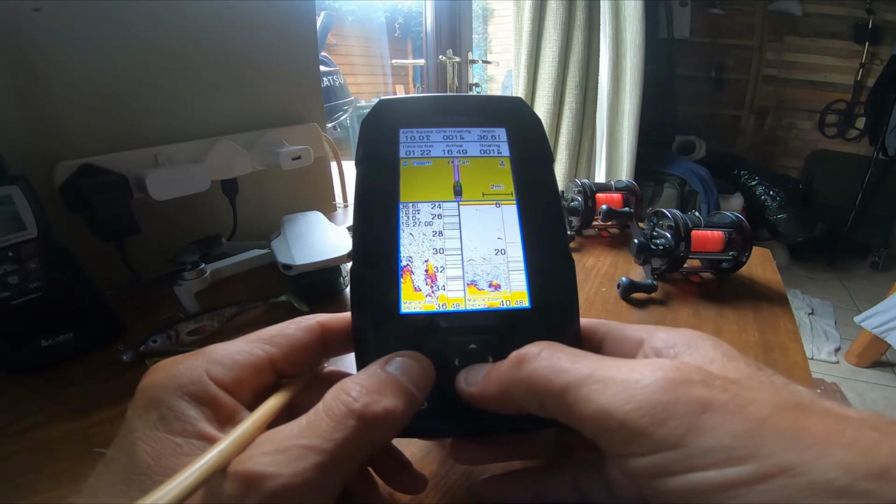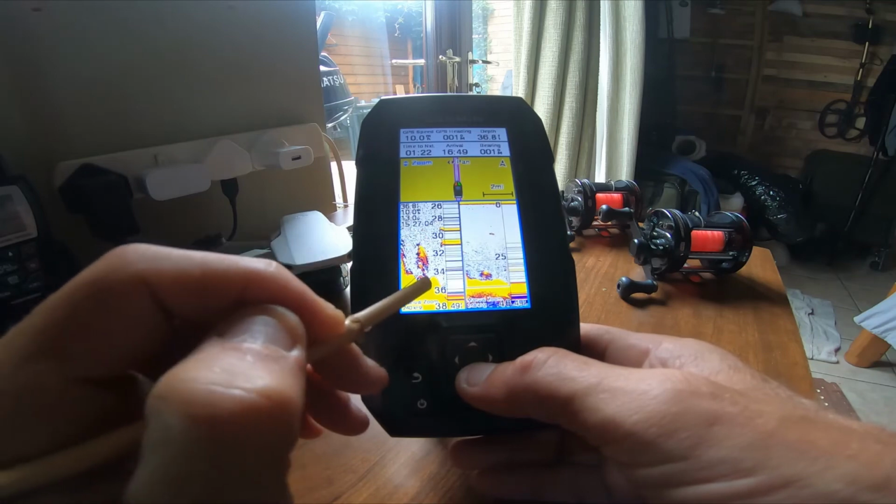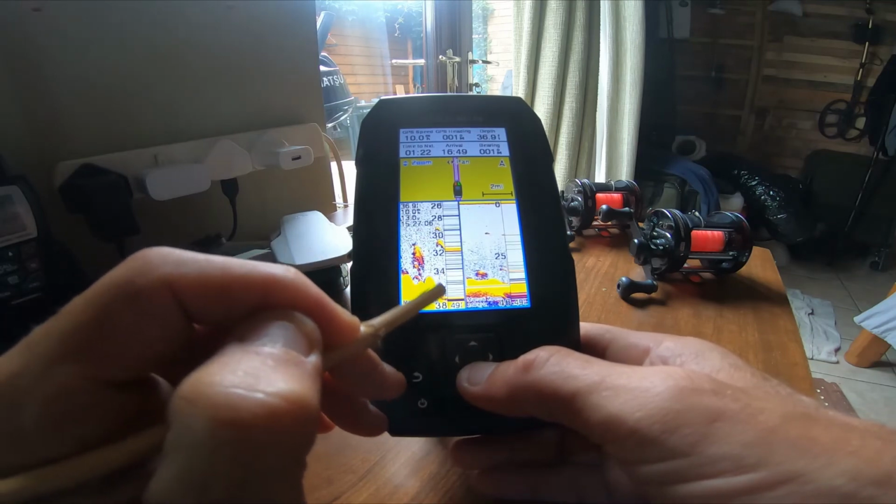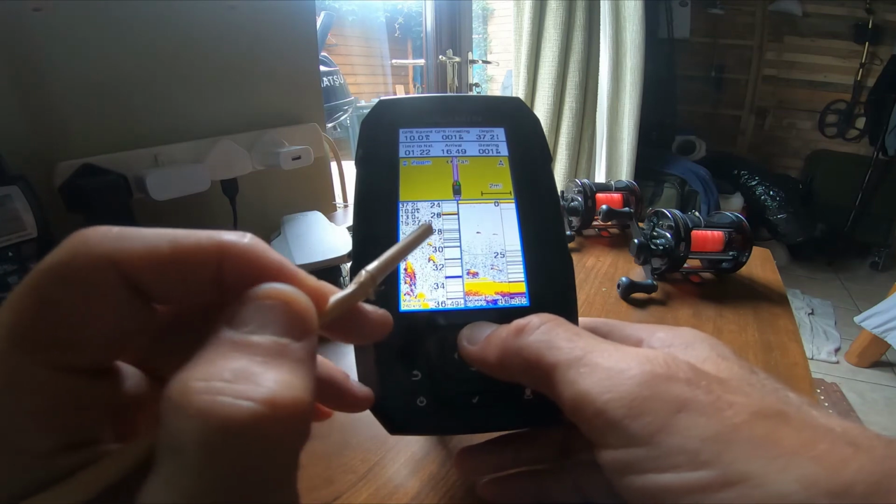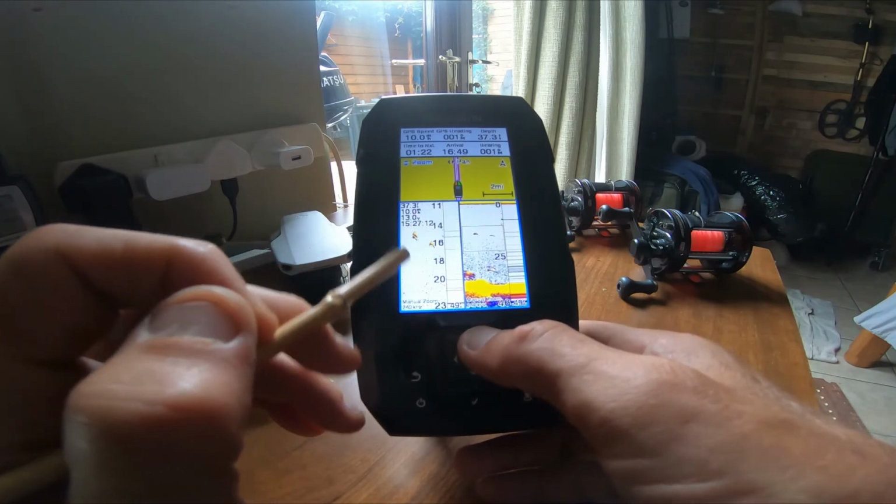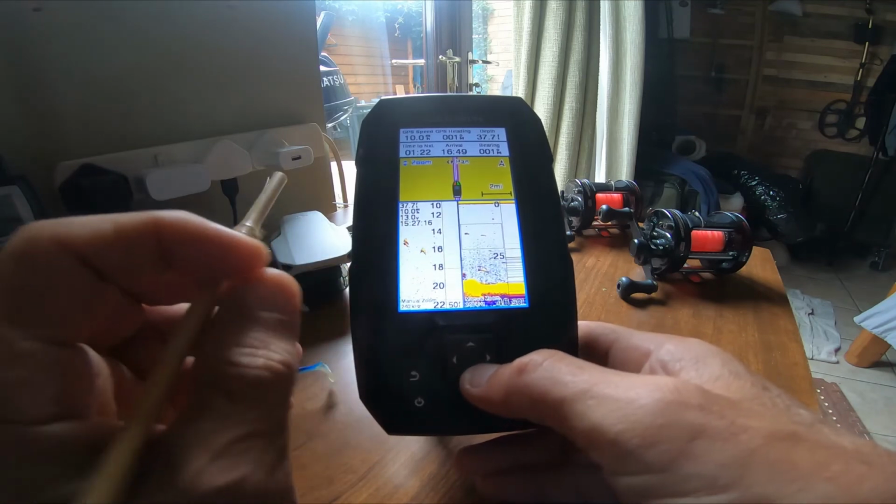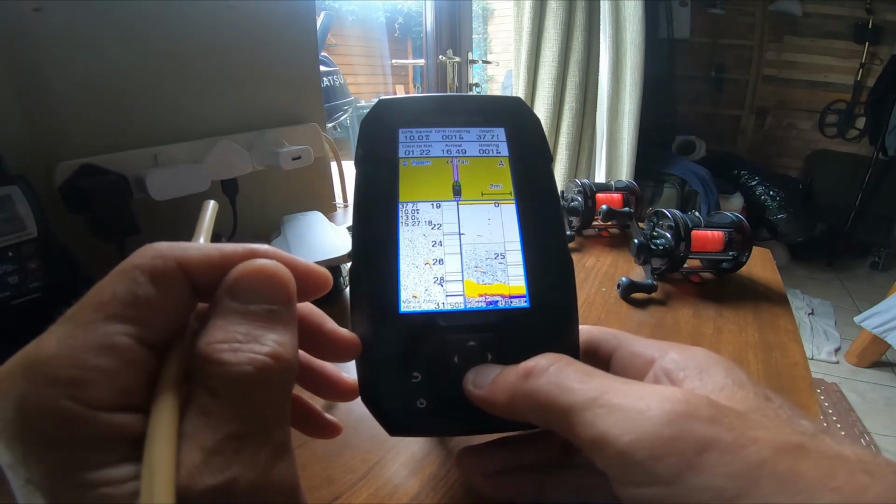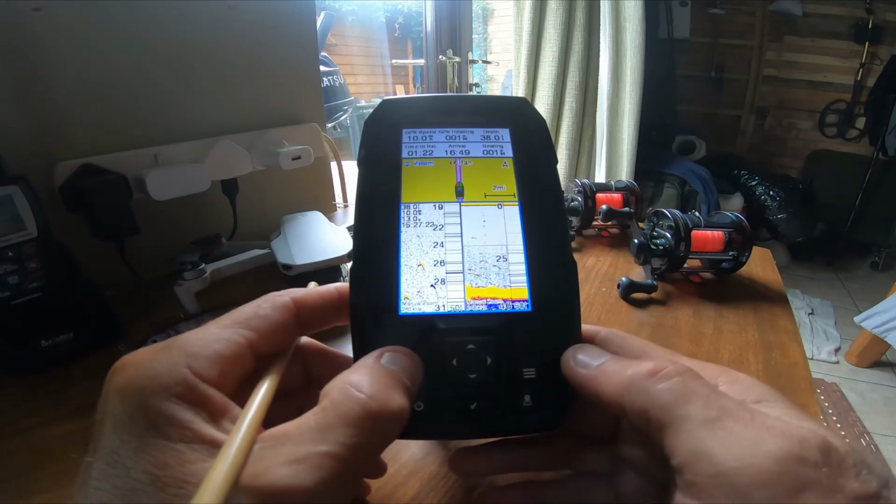Fish down here, look, loads of fish. Around this structure here, these are all fish. Down here on the bottom, that structure, obviously. Fish, fish, fish, fish, fish. Up here, you've got a couple of fish on their own. 1, 2, 3, decent sized fish. So, there you go. And we'll come out of there.